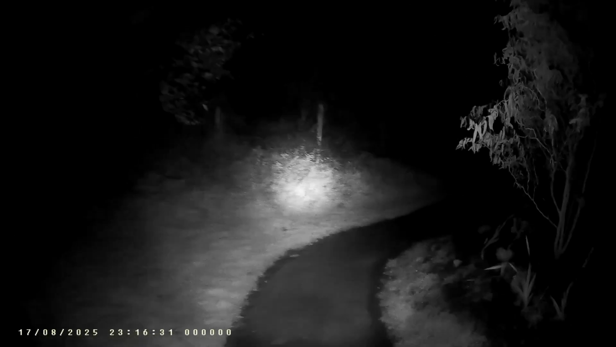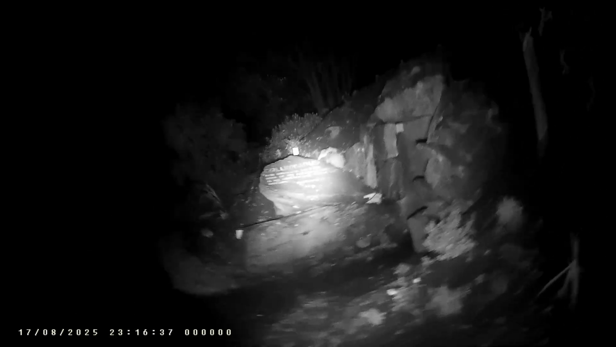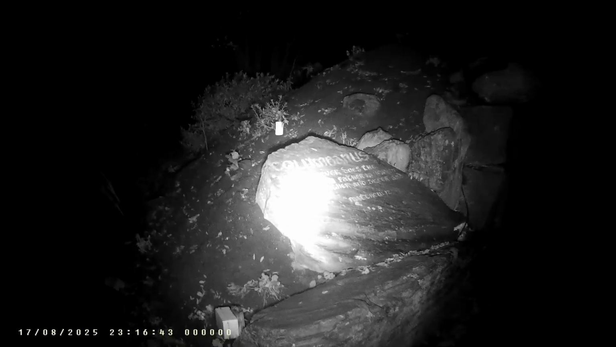This has an artificial cave in it. And I thought it was a representation of Jesus' tomb, but it's Columba's hideout or something. Oh, Columbanus's.